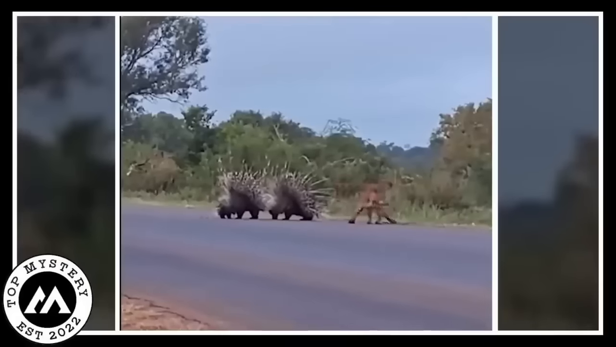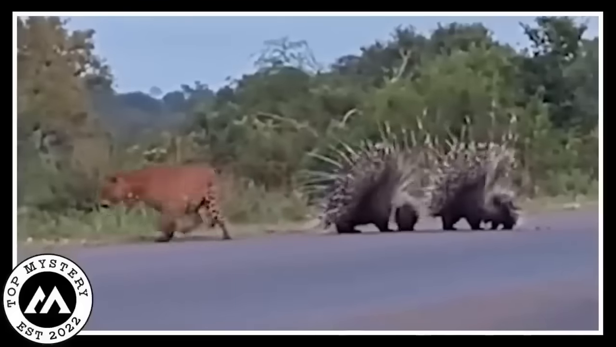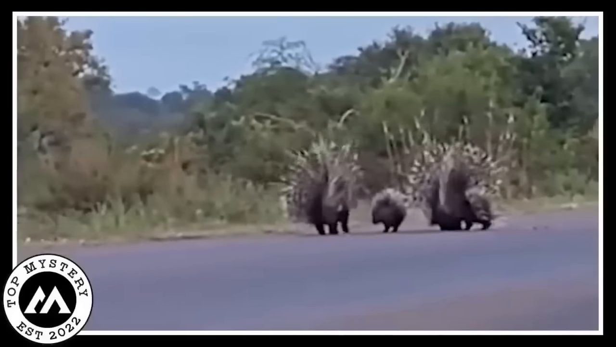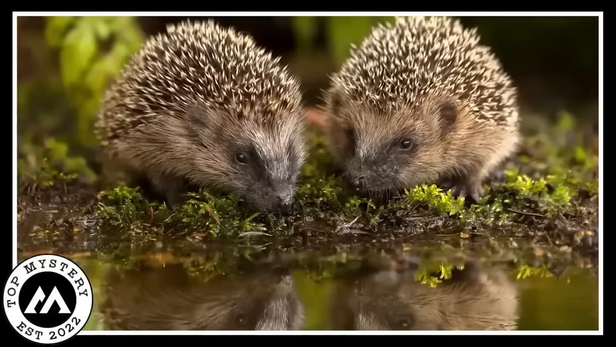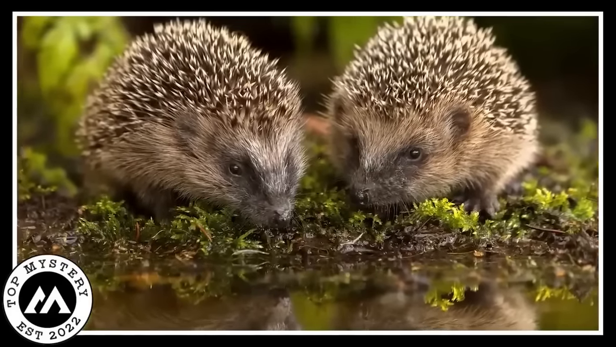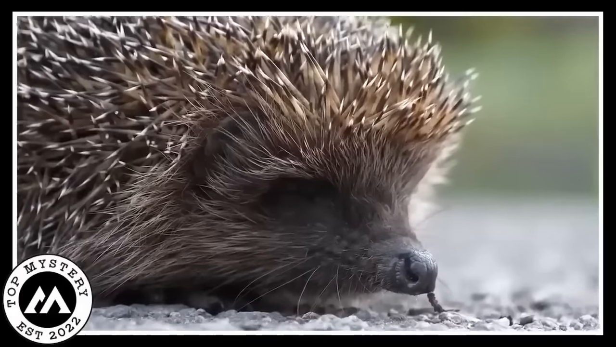Eventually, the leopard decided it was not worth the trouble and sneaked away. Victory for the hedgehog family! The tiny ones wiggled their cute noses in thanks, and the hedgehog parents celebrated, proud they kept their babies safe from the leopard on the road. In this little part of the animal world, love and courage won over danger.